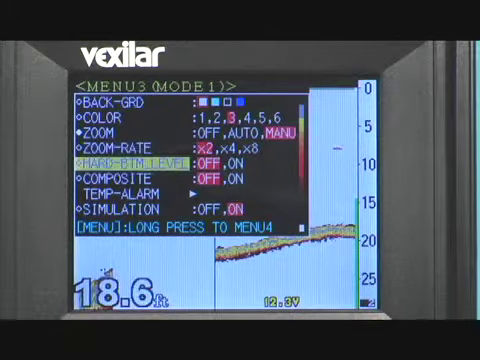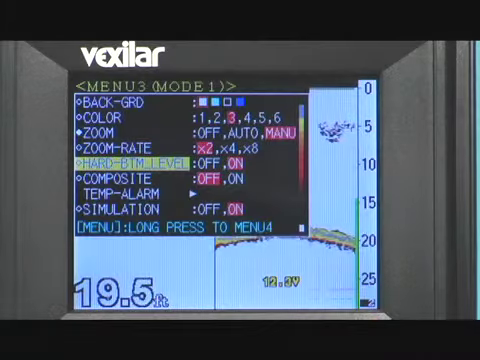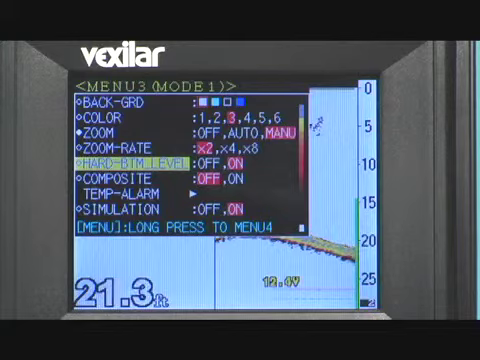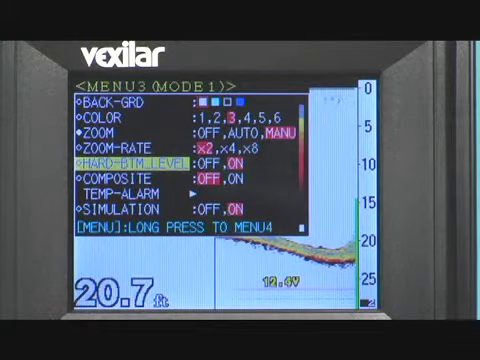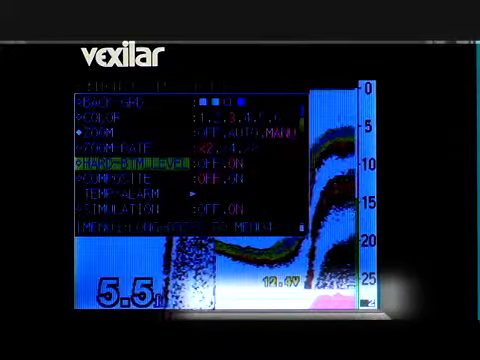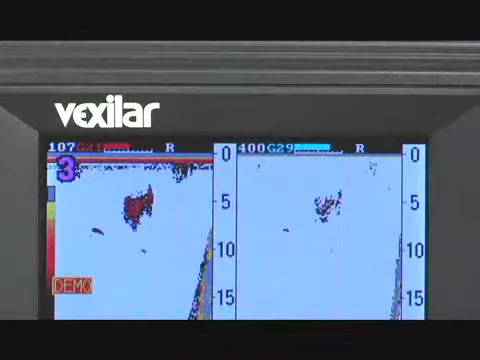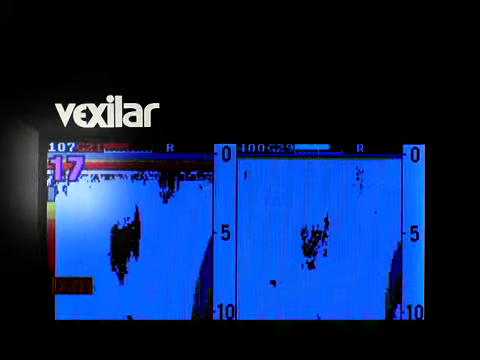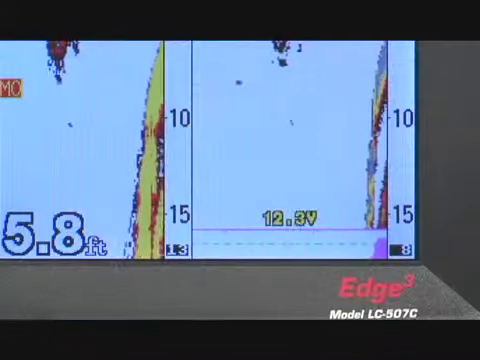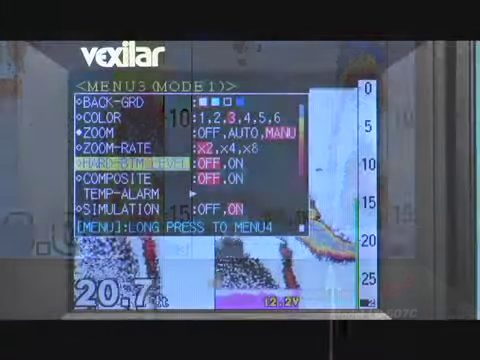The fifth item controls the hard bottom level graphing feature. Setting this feature to the on position will add another graphical display along the bottom of the screen. This shows a visual representation of the hardness of the bottom. There will also be a numerical display on the upper left corner of the display. You can use this information to find transition points where fish are likely to be holding.